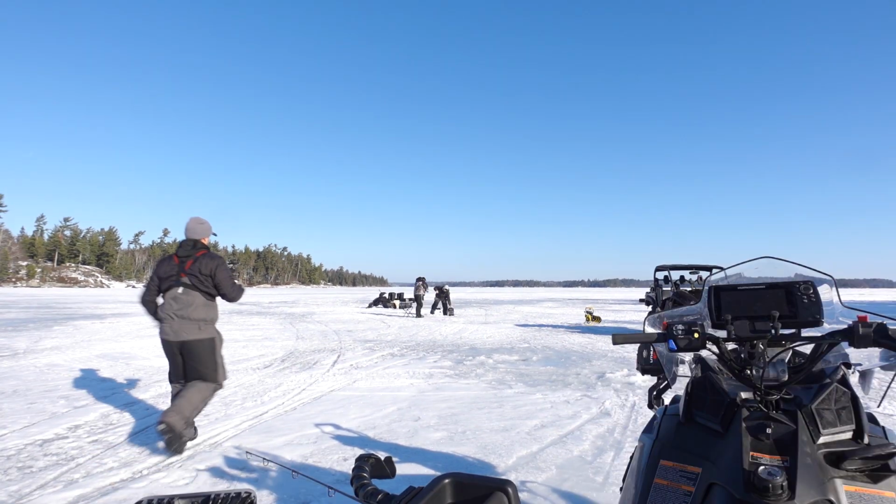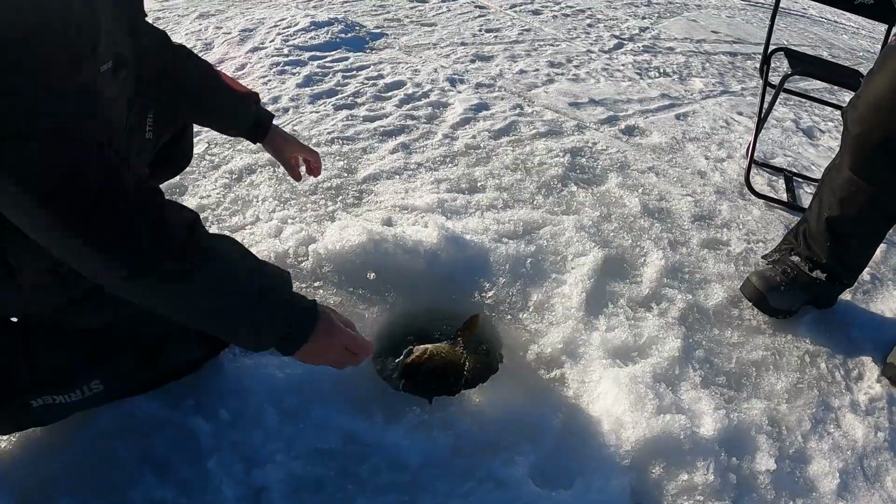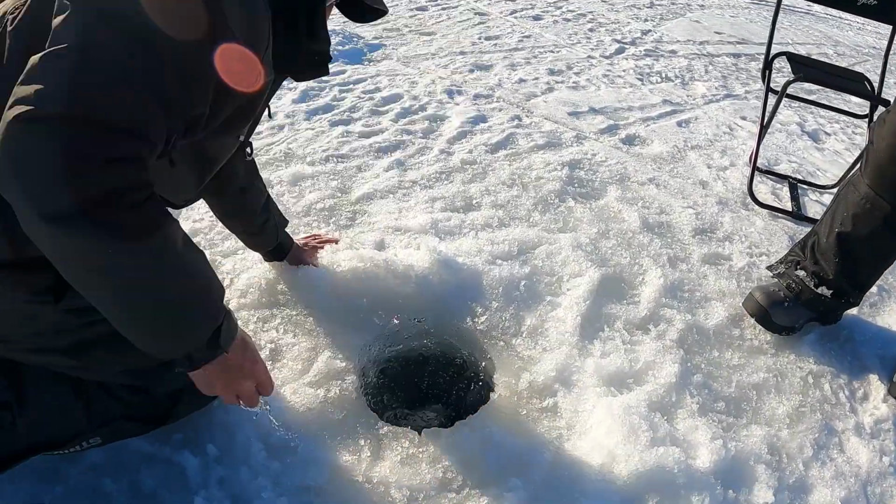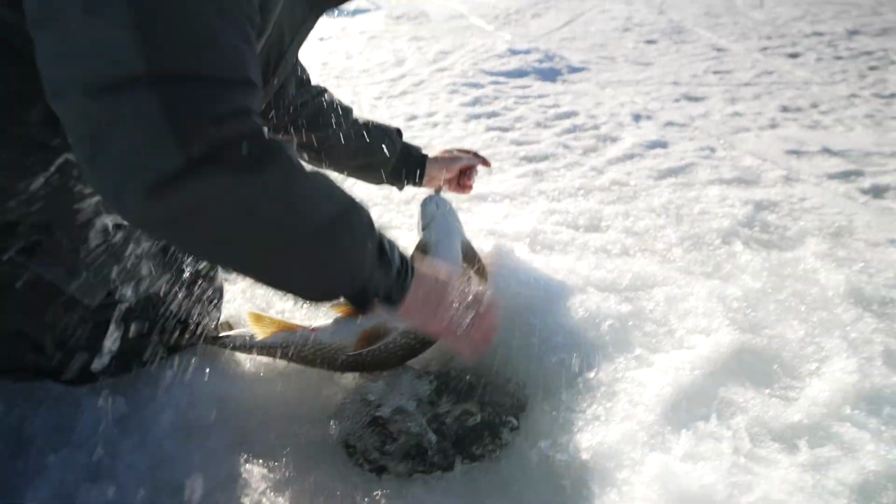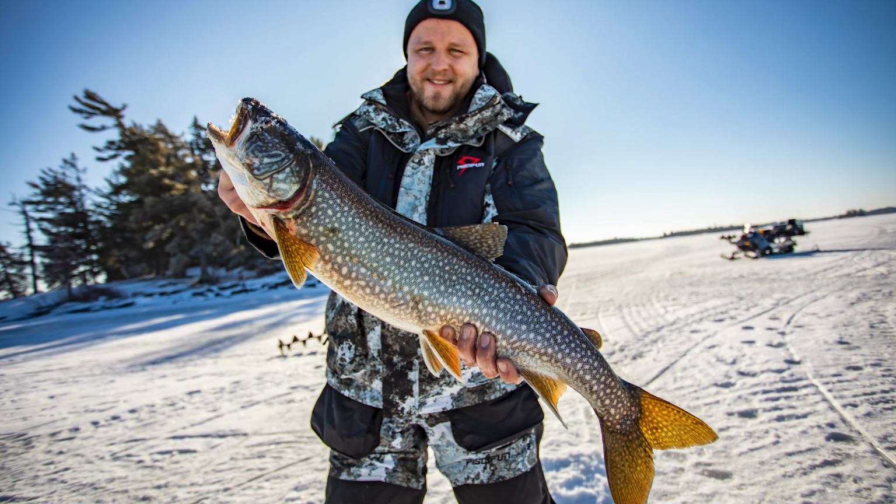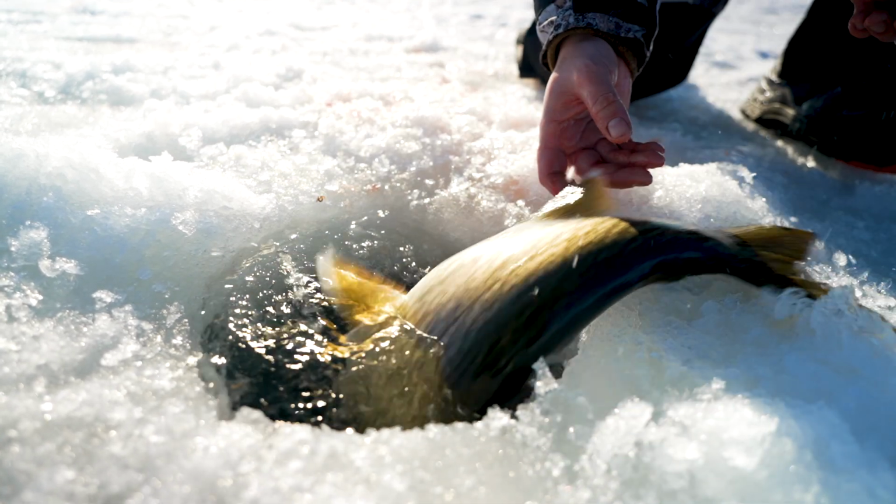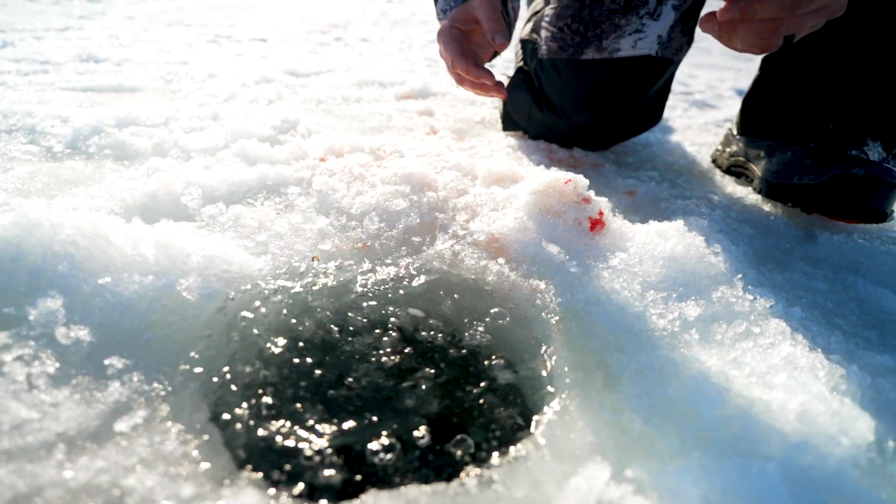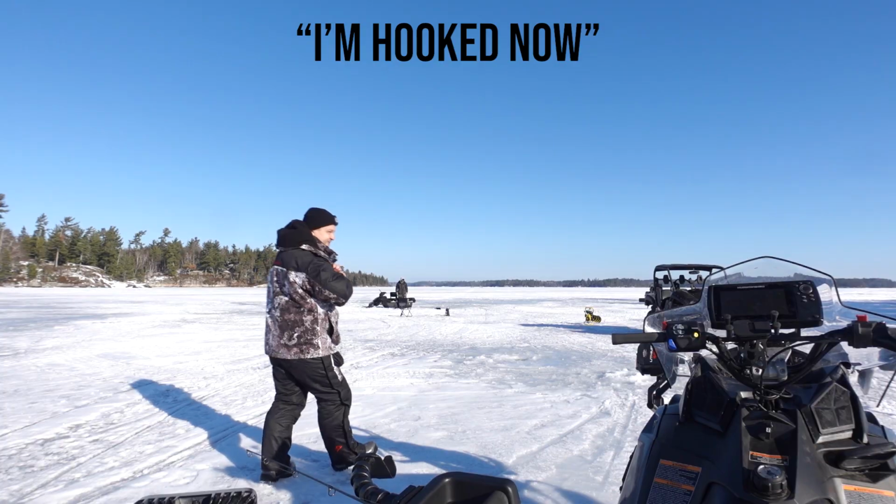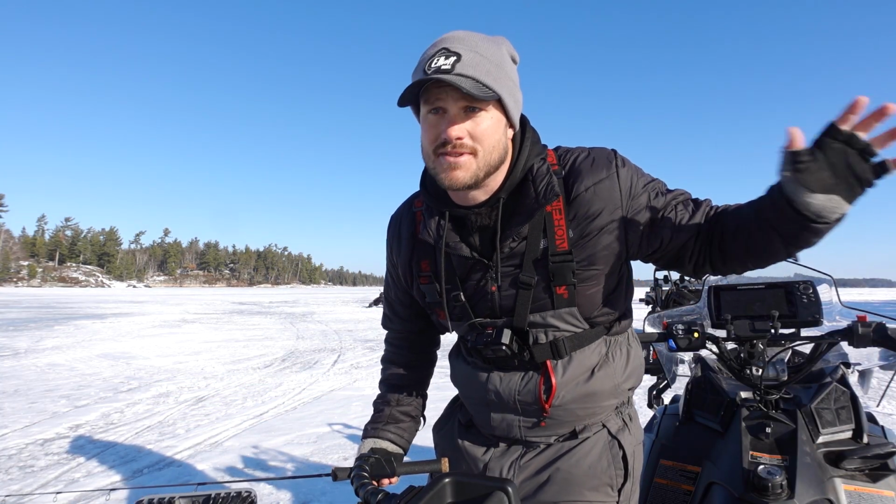Hey, Jake's hooked up. Let's get his first Laker. There you go. Hey! Finally, the monkey's off the back. Got it on the power switch. And then go ahead and let him go. You bet. Hey, made it happen. You bet, Jake. Woo! Jake just hooked into one. First lake trout ever. Nice one, about 27 inches.